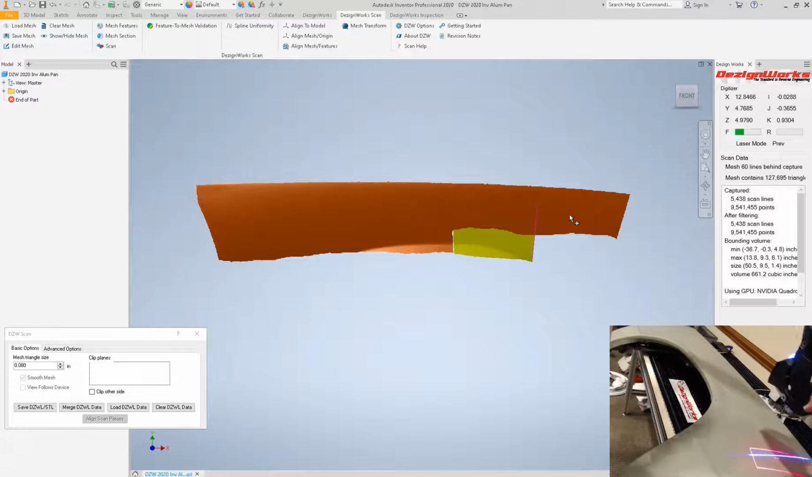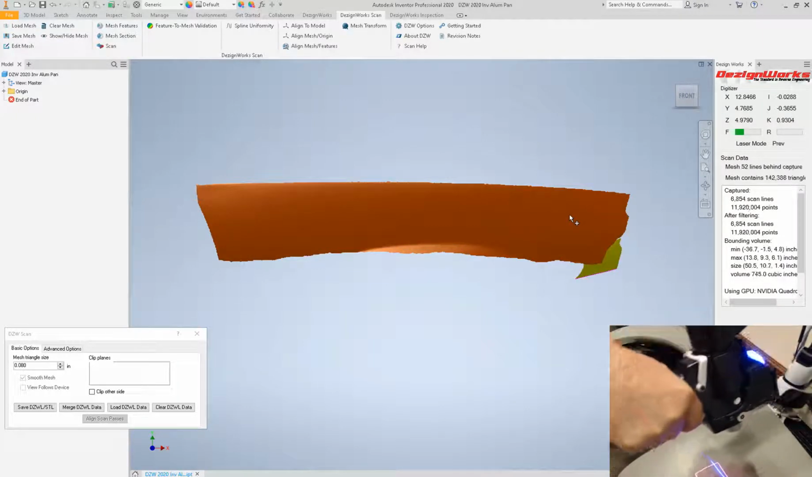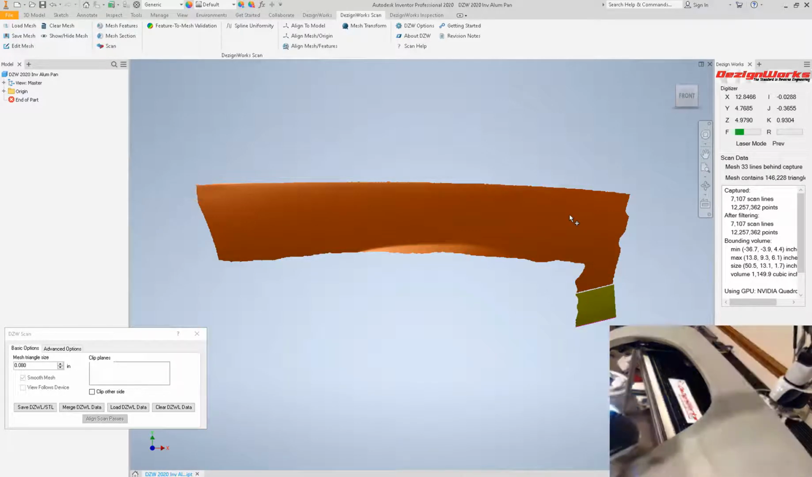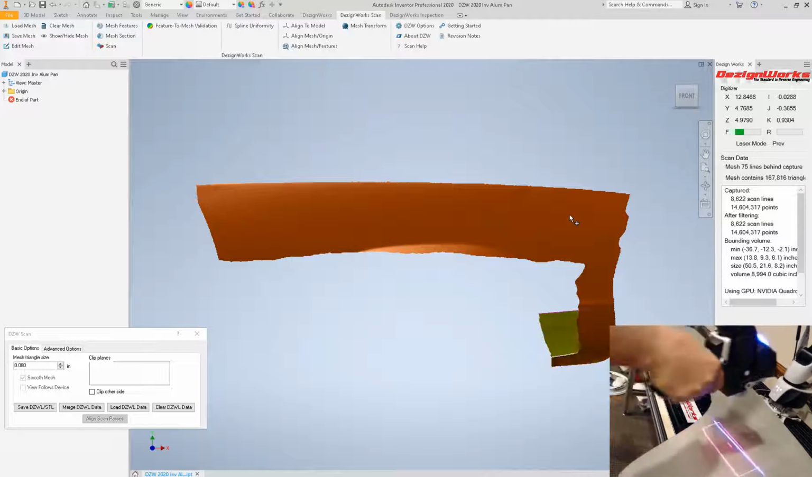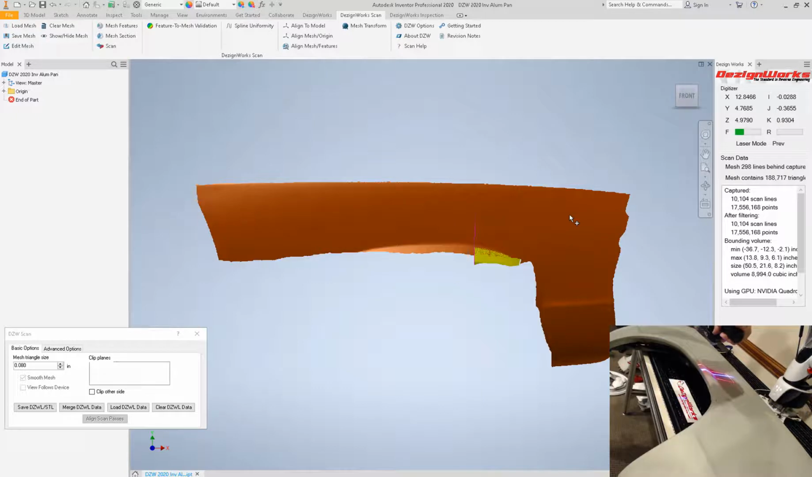See a nice preview line there? If you want, you can do continuous scanning or we can stop and start. It's up to the user. This is just like spray painting. So we didn't choose some little, wimpy part. We wanted to throw this at this scanner today.